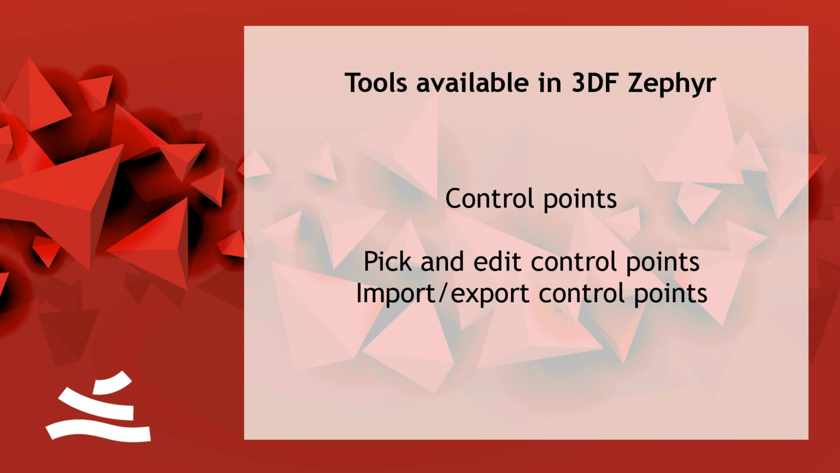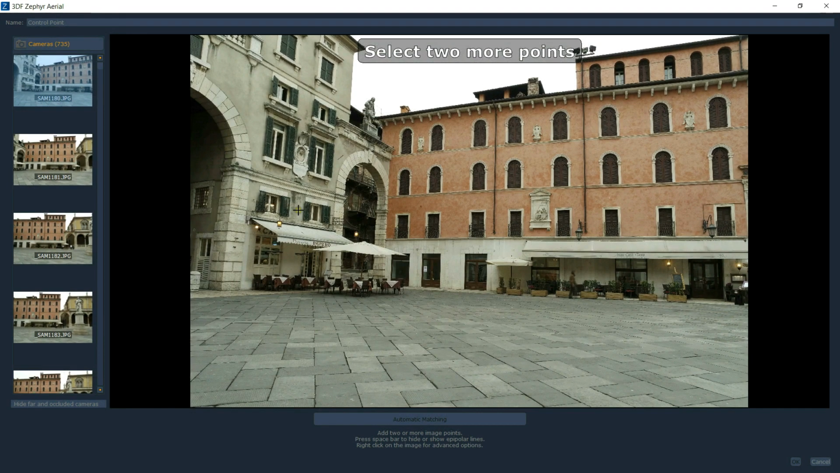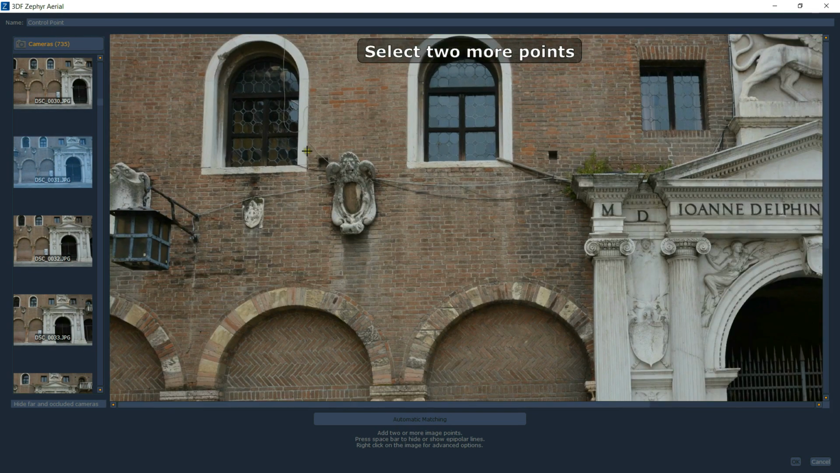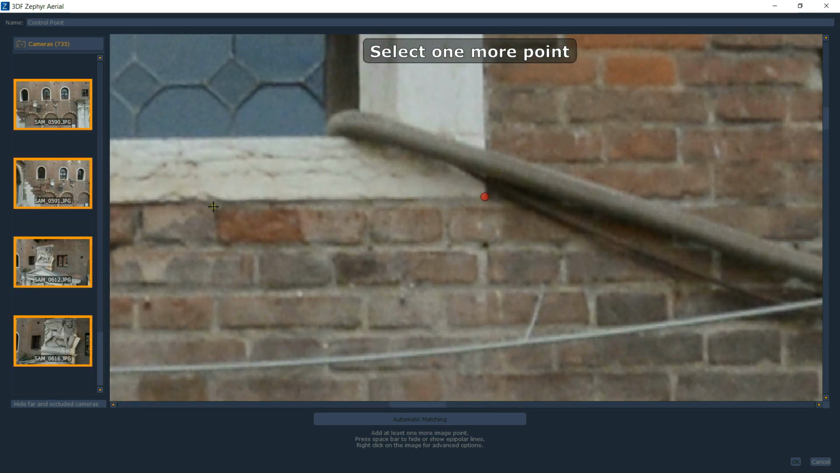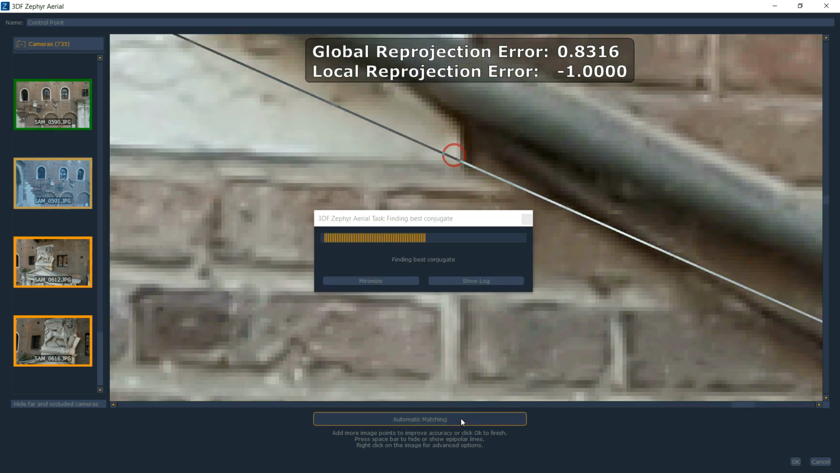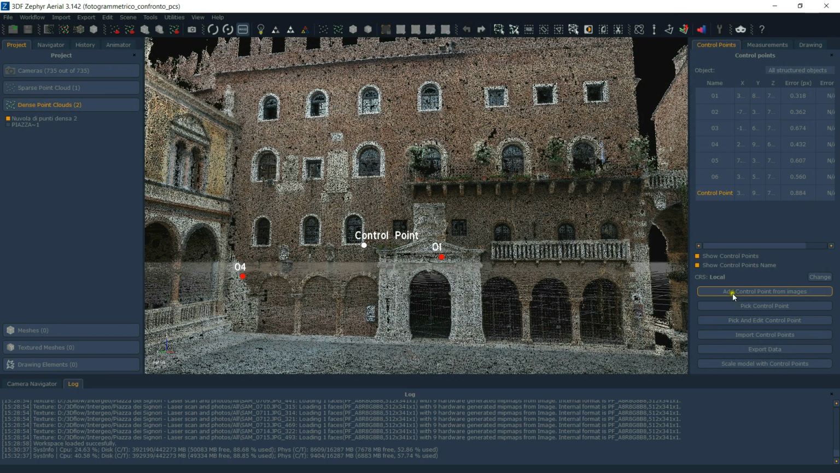Control points, another important tool for 3D Zephyr. You have to be able to place control points easily and reliably. We can do that. This is the most common way to do this: by images. So I have my control point. I select the first control point in an image. It can be a target or it can be something I can easily recognize in the scene. Then select another image, at least another image, and select the same point, or use the automatic feature that we have. We also see the global projection error when we do so. We press OK, and our control point comes to the scene.